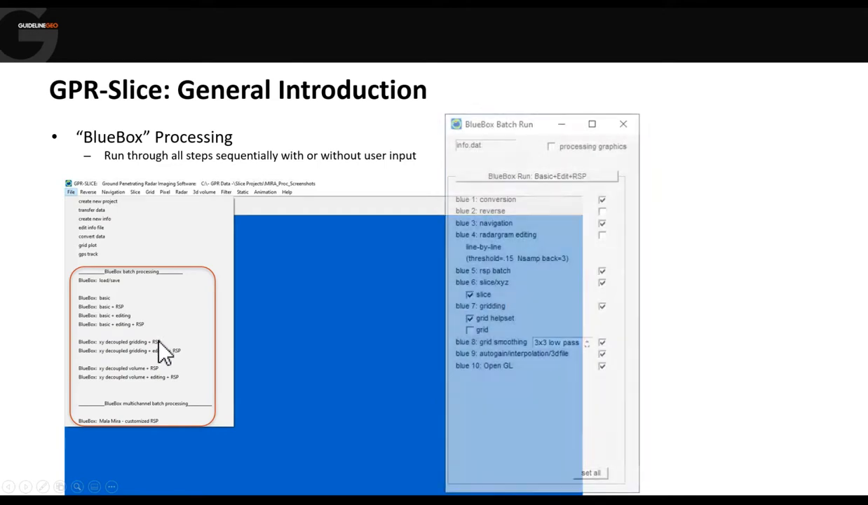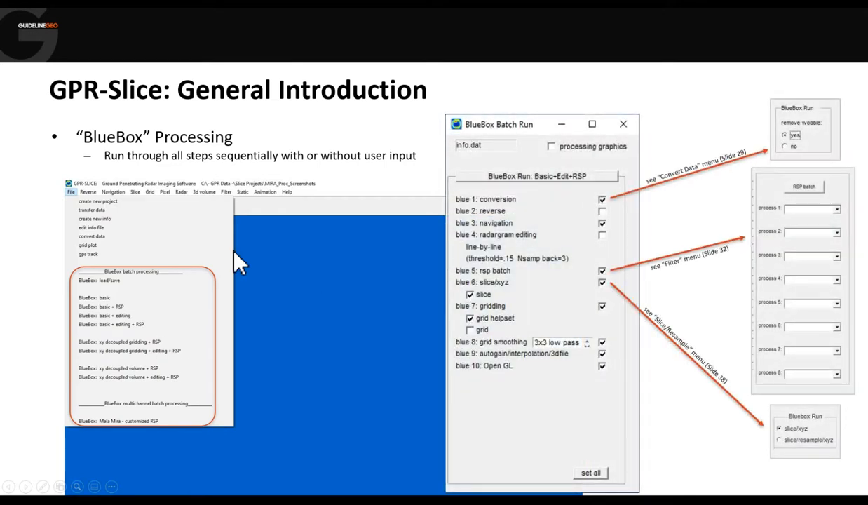So when you click on one of these, it brings up another menu, and what it's saying is which of the individual steps do you actually want to run. And so we just click on what we want to do. So I want to convert the data, but I'm not interested in reversing it. I want to add the navigation markers, but I don't want to chop anything off from the data.